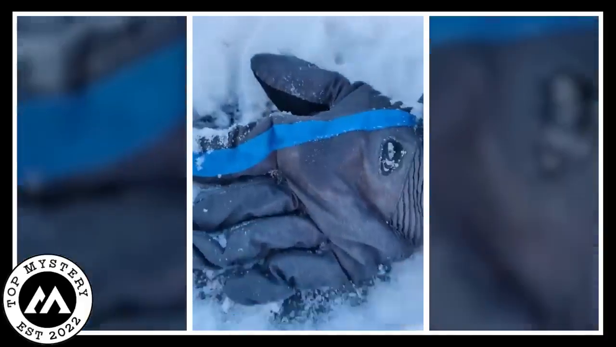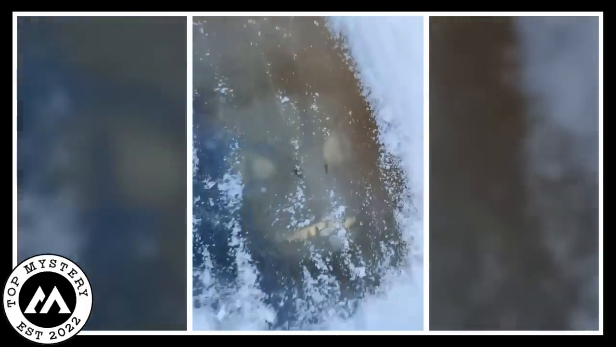Under the icy surface, there was a terrifying creature with wide eyes and sharp teeth. It looked like something from another world. The person was so scared they screamed, and the sound echoed in the cold, empty place.